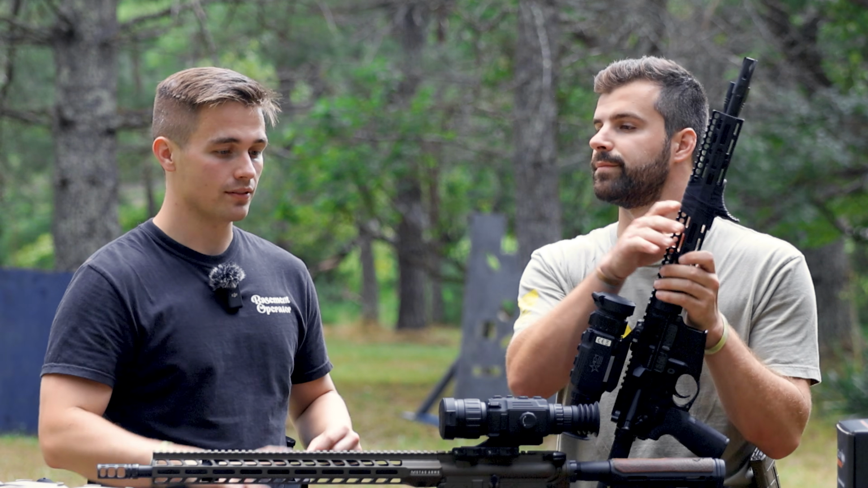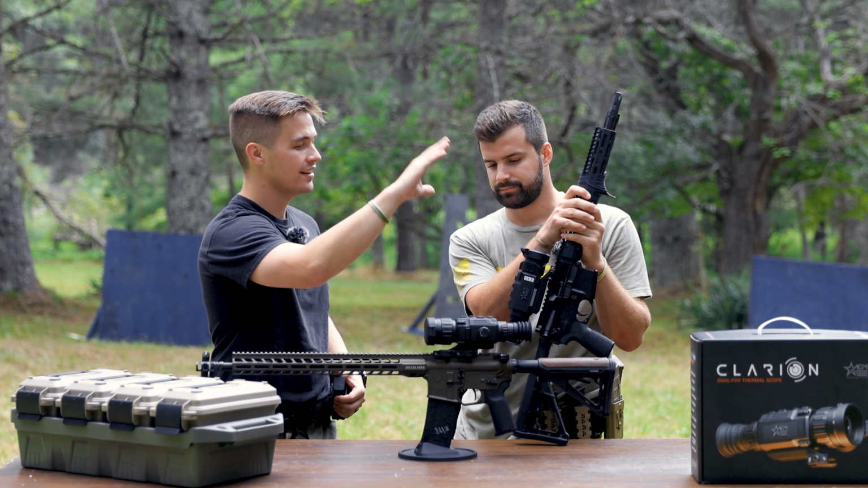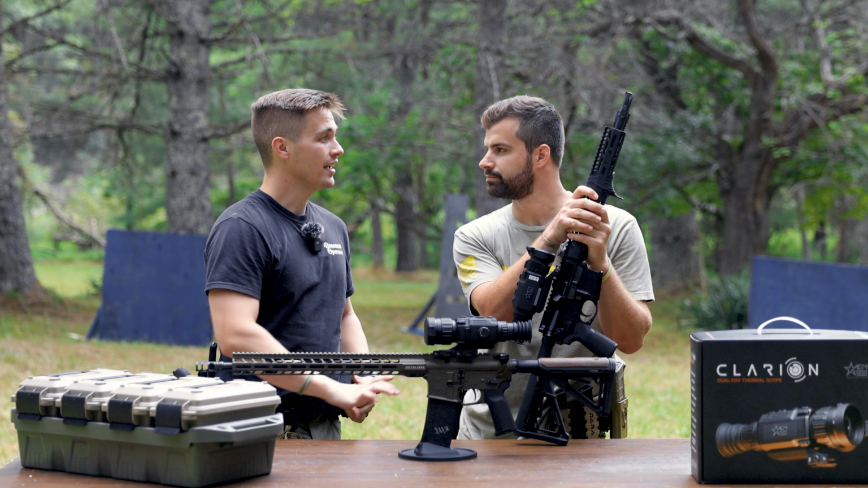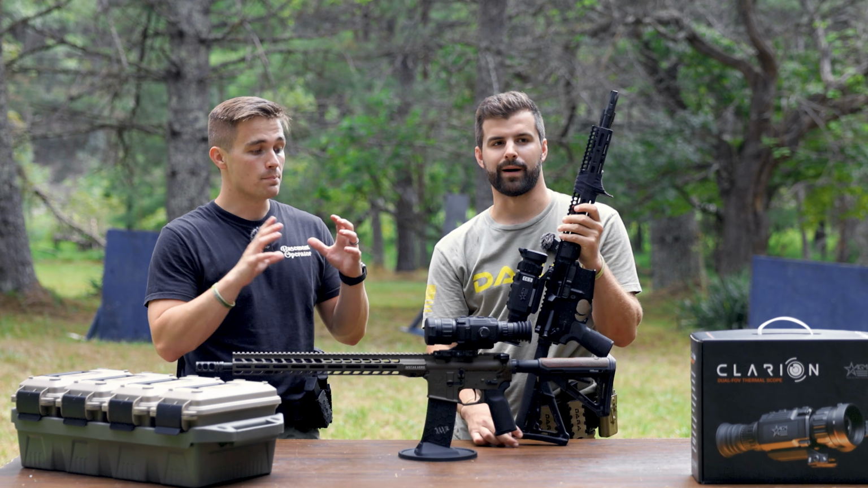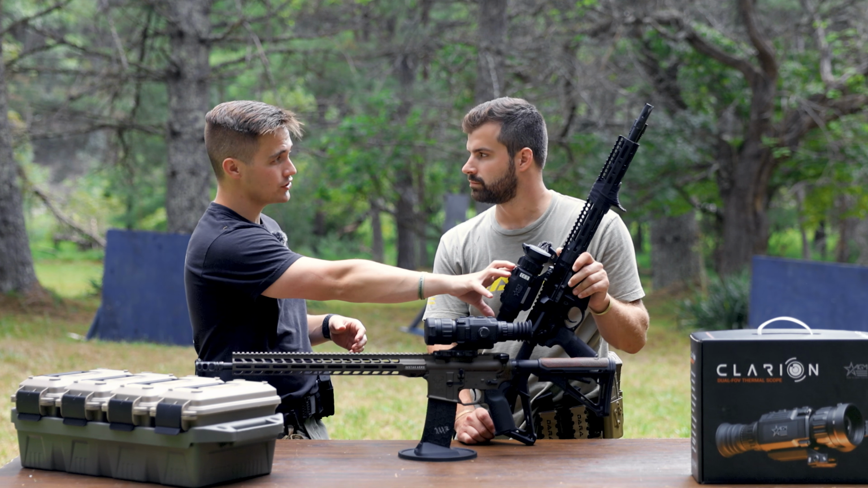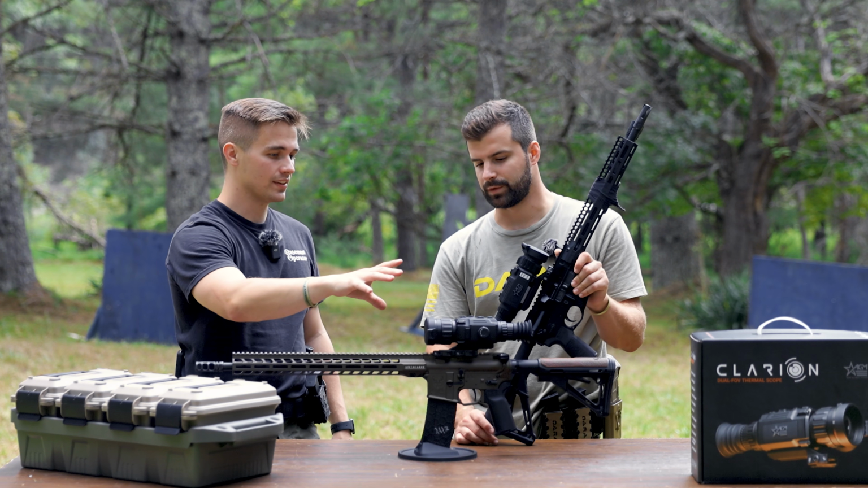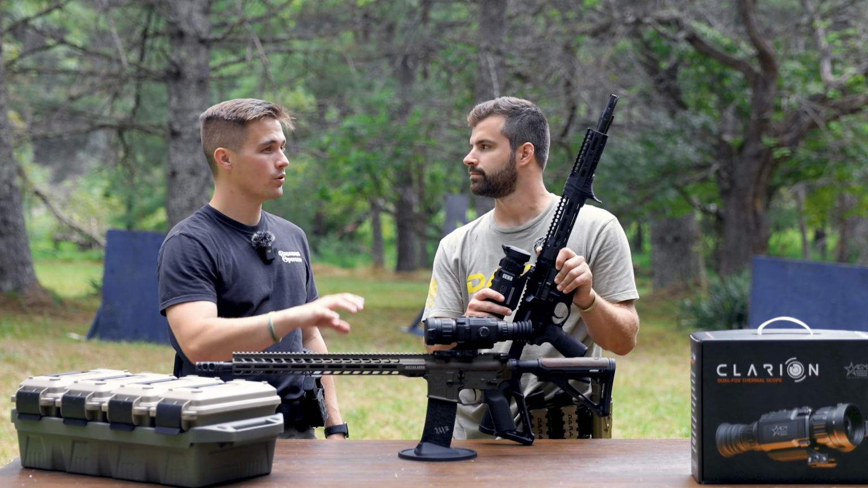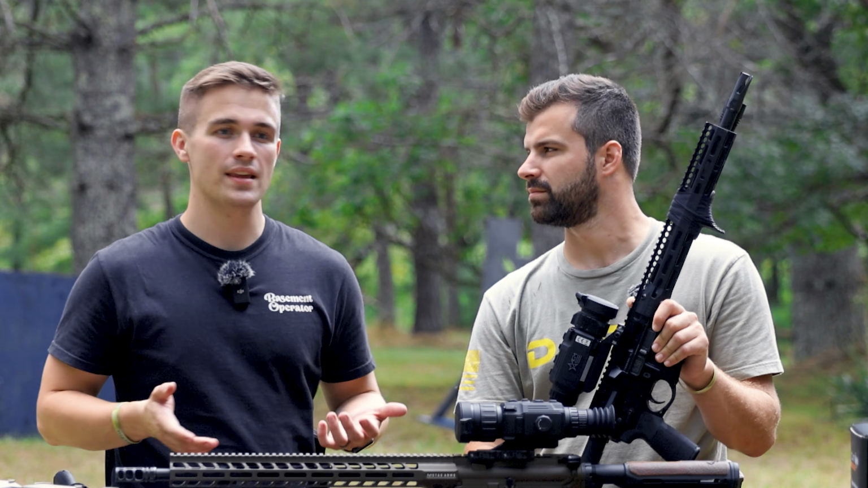For $1,000 cheaper. For $1,000 cheaper, exactly. This thing runs $4 grand, this thing runs 5,000. And I think that is like the best bang for buck. If you know you're going to be shooting further with your 640 core, go ahead and just do that. Get the Clarion 384, and you'll save $1,000. You get the same thing out of it.